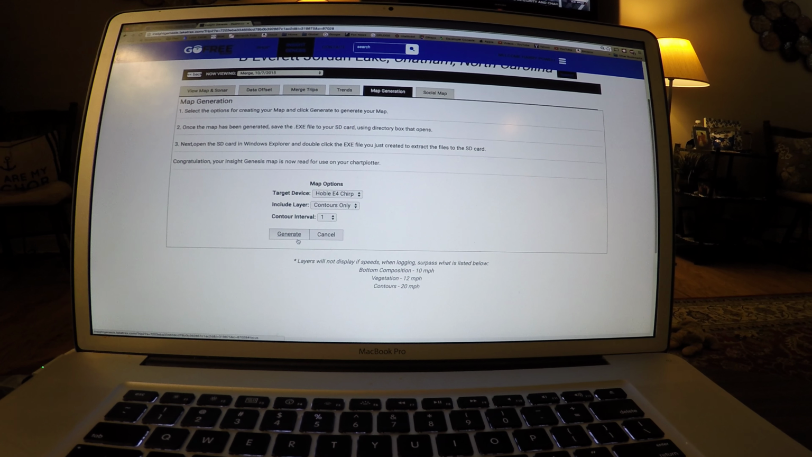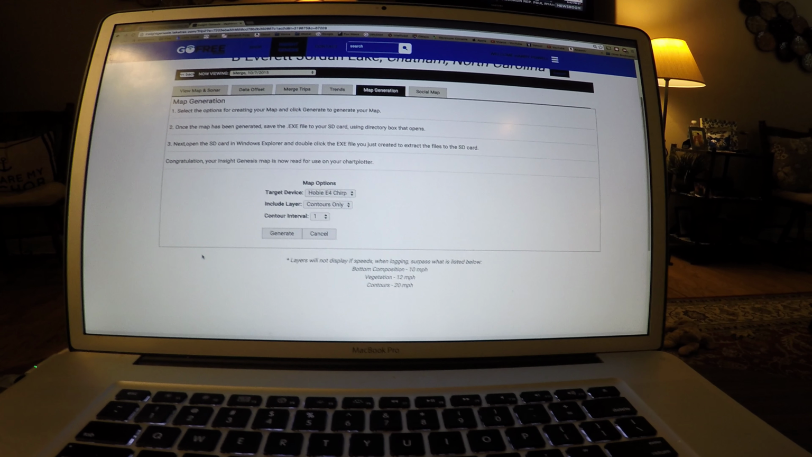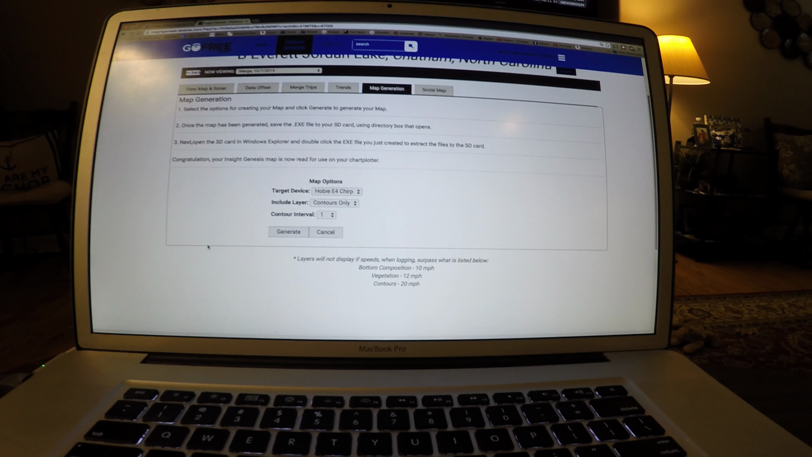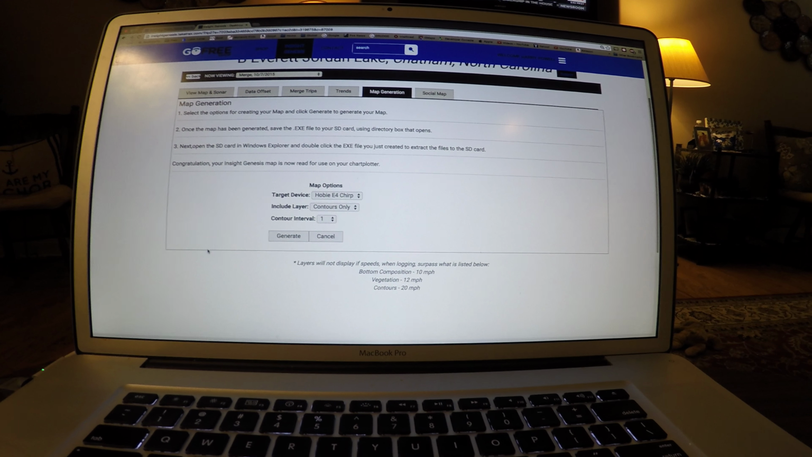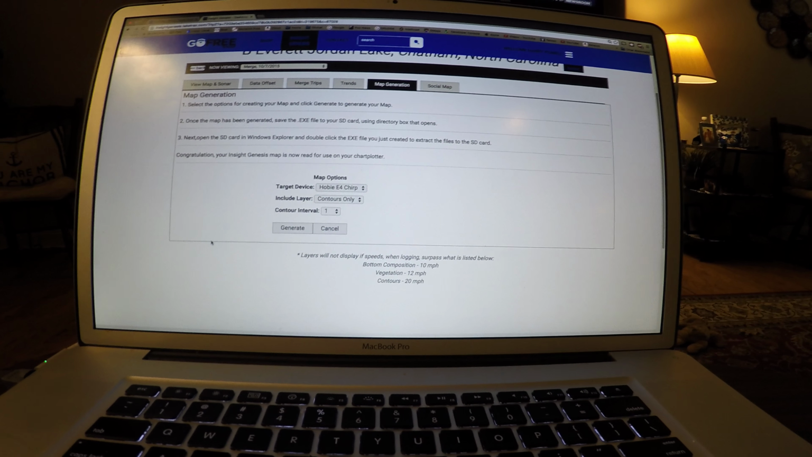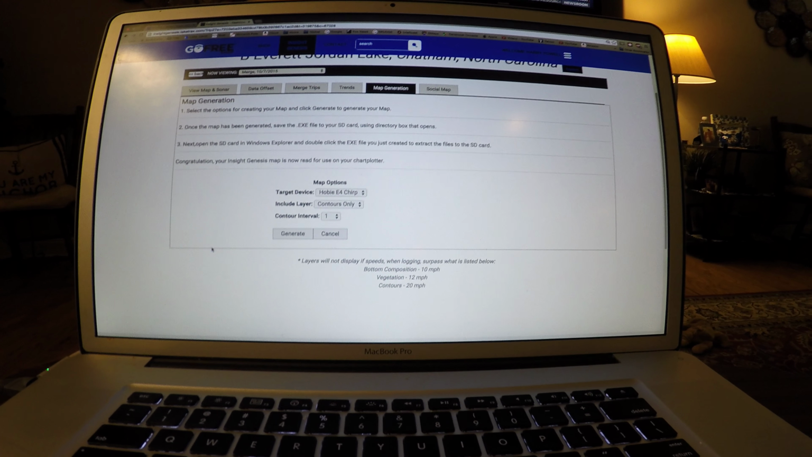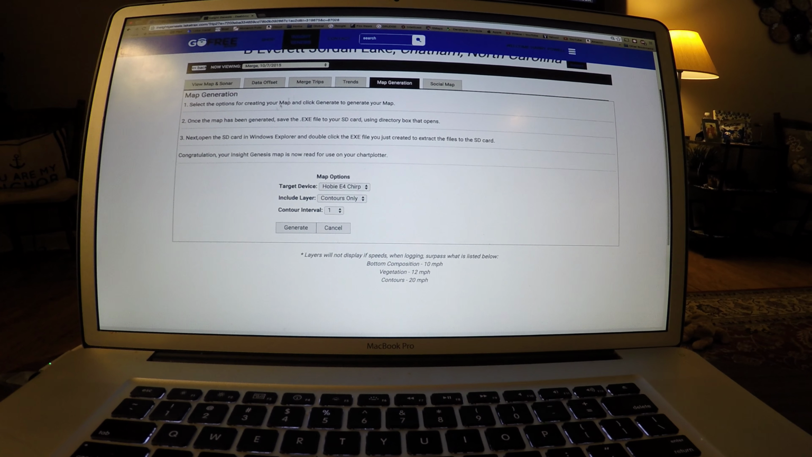It'll take a few minutes, but it's not too long, and then it'll come up and download to a zip file or exe file. I simply used it on my Mac. I put it in my little SanDisk adapter, plugged it into the USB drive, extracted it into the root of the mini SD, plugged it in my chart plotter, and it worked.